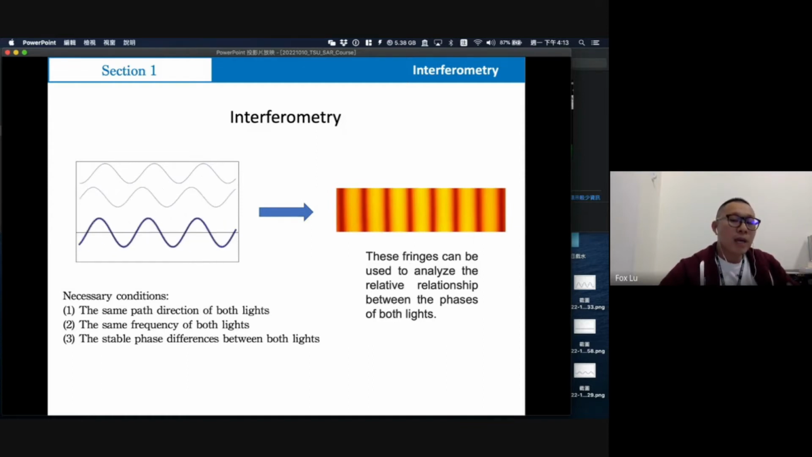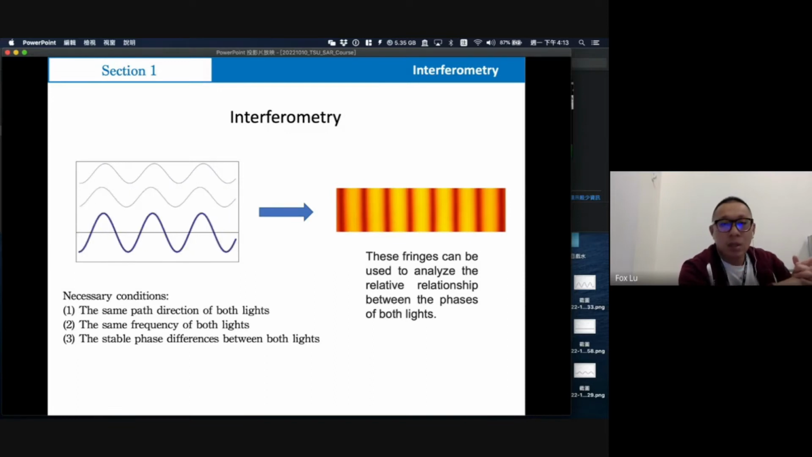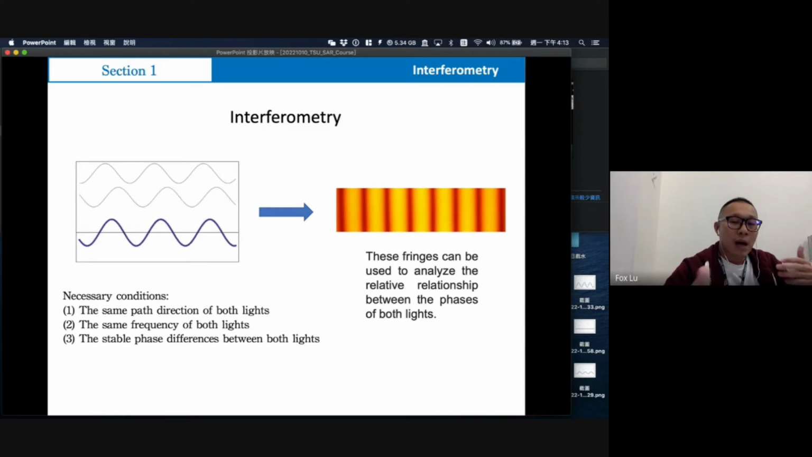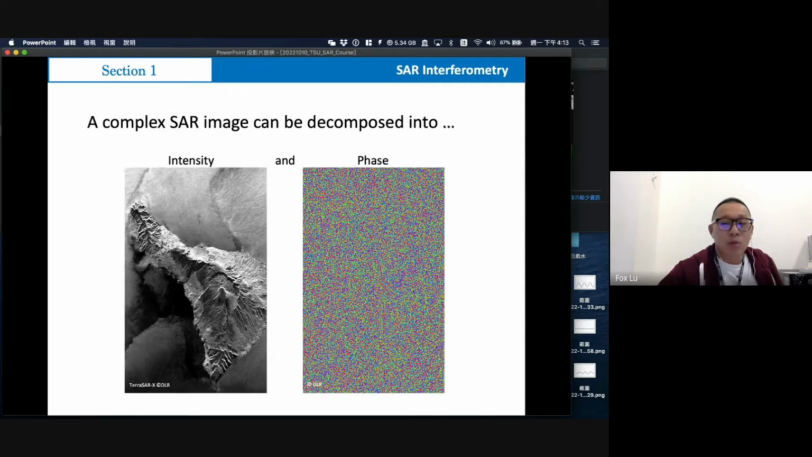So if we can use the same idea for the radar signal, is it possible to help us know the surface deformation at two different times, or more times, in a multi-temporal situation? So we will try to put some information into the interferometry.